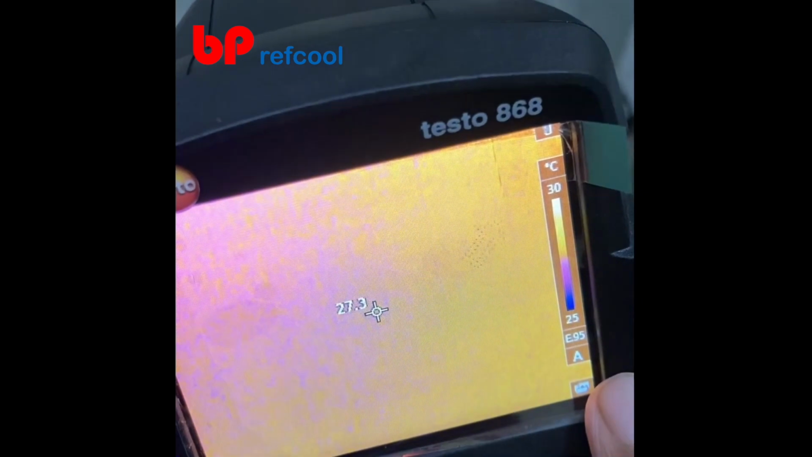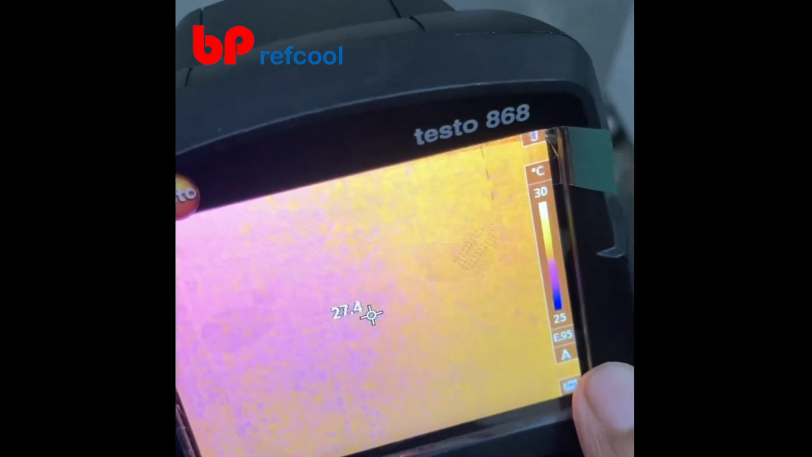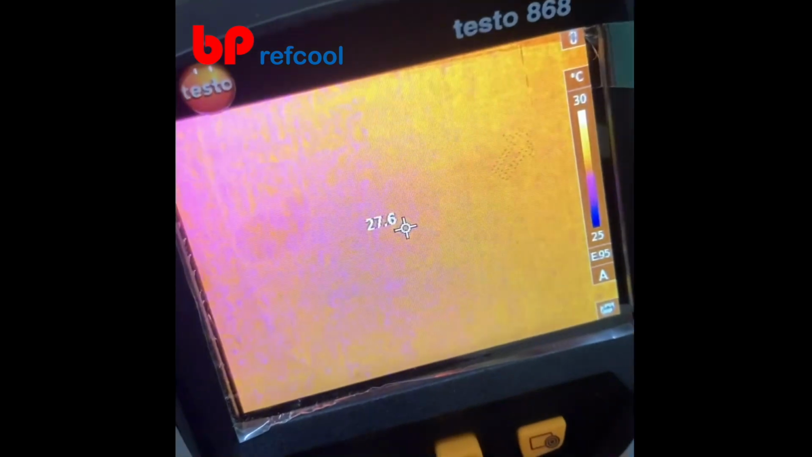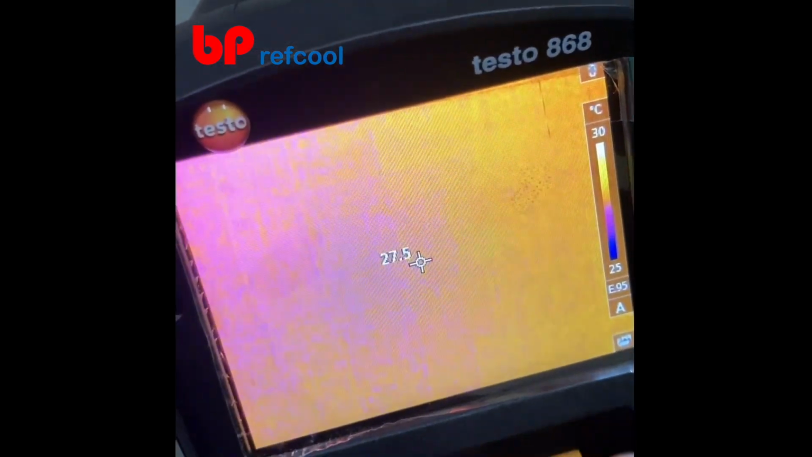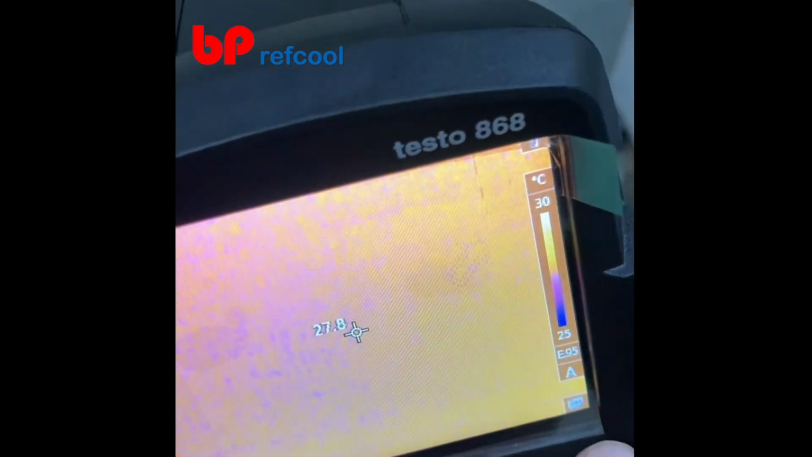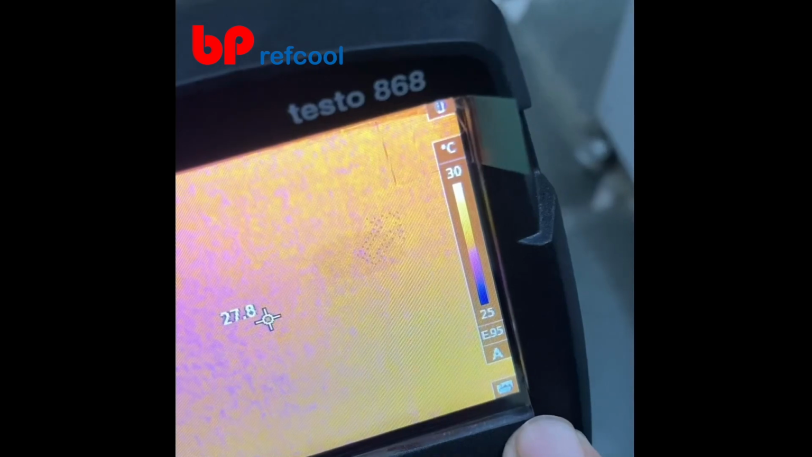And then you have E95, that is showing you the emissivity, which is 0.95, and the A stands for the auto settings, that is there for the temperature which are to be shown on the screen. On the bottom corner you have the symbol for image gallery.